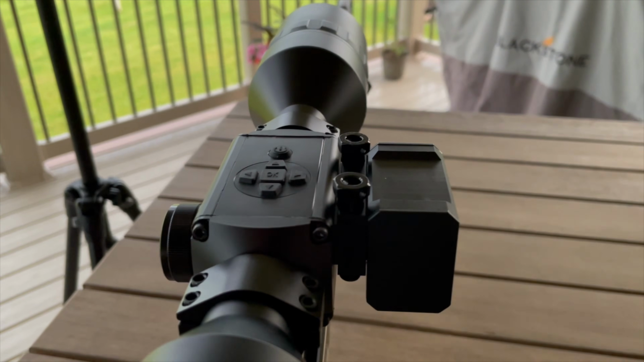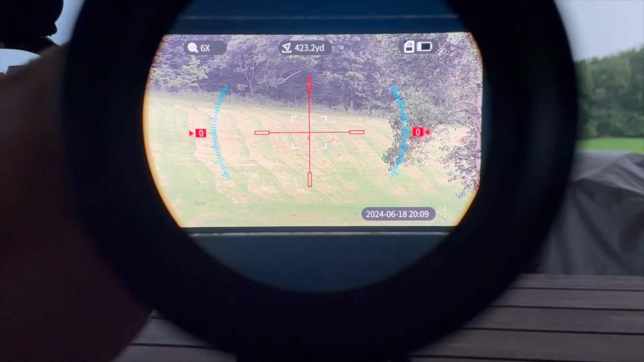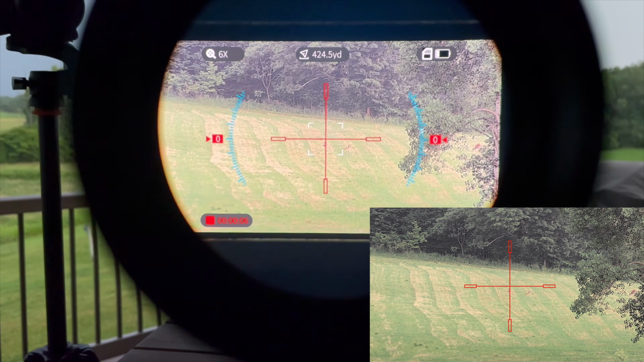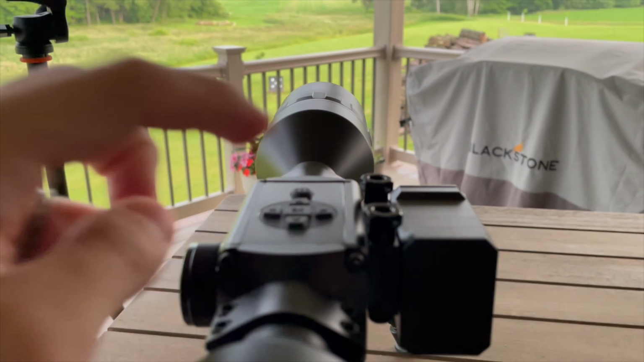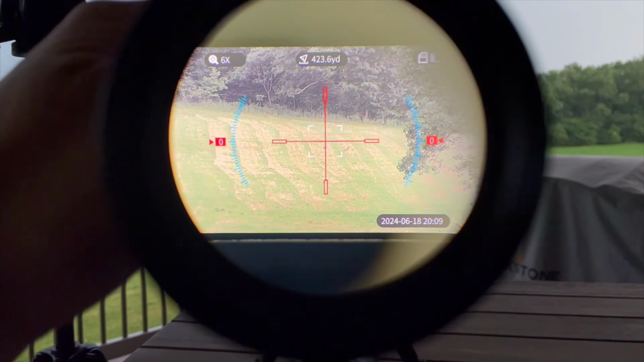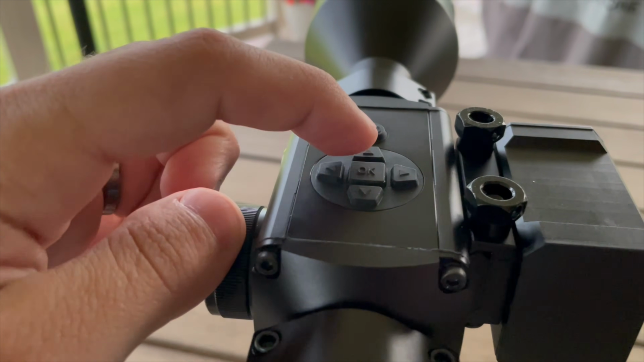So in order to start recording, all you have to do is press the OK button and you'll see the recording start in the scope here. So you can see the scope's recording down there in the bottom. And all you have to do is come back up here and hit that again, and you'll stop recording. It'll save it to the SD card. And if you want to take a snapshot, you just hit the up arrow and you can see it took a snapshot picture. So you hit this arrow right here and it takes a snapshot.